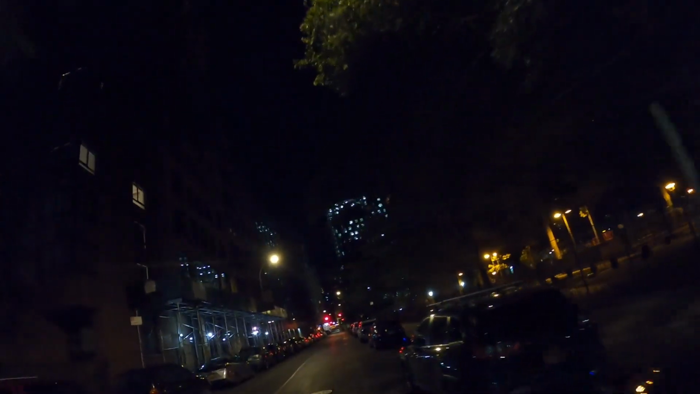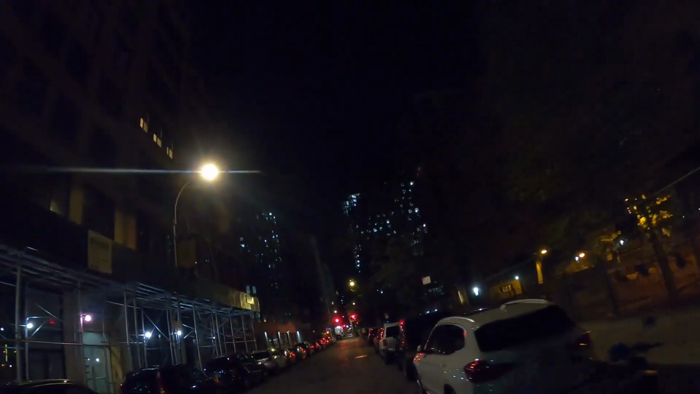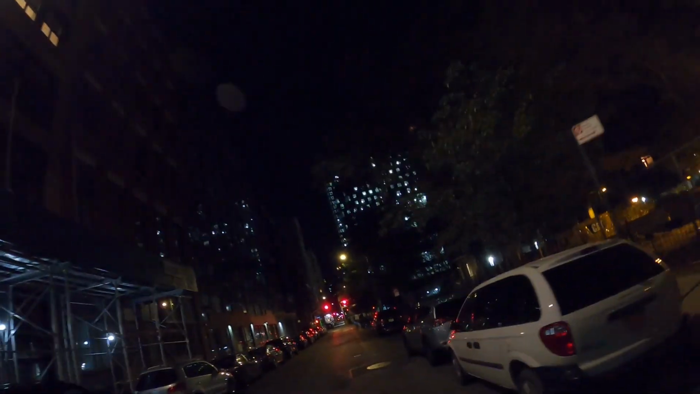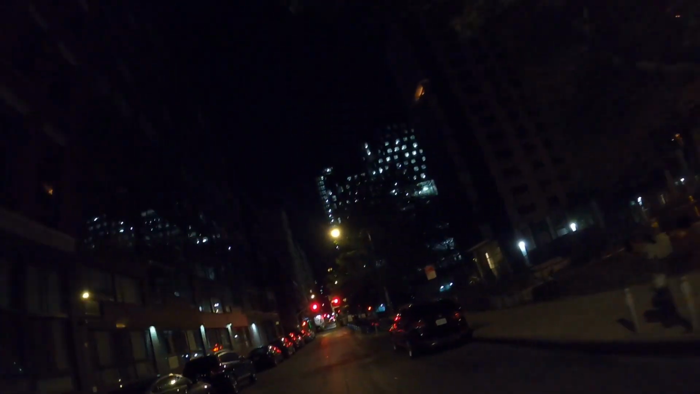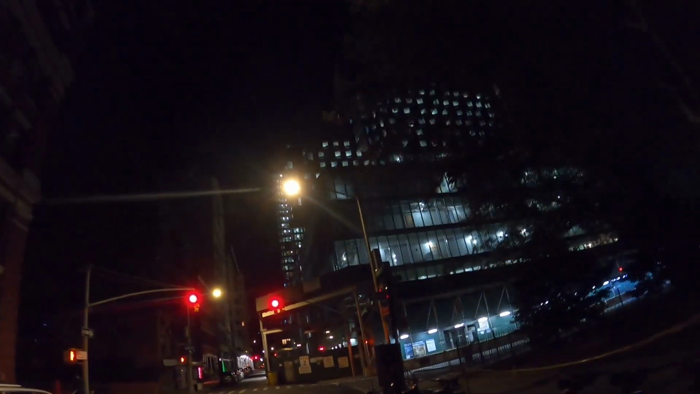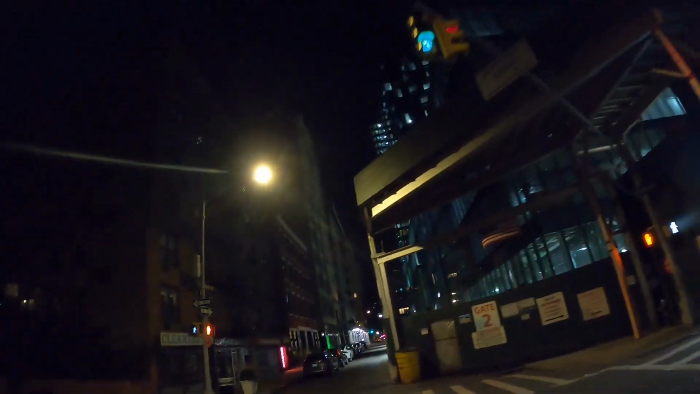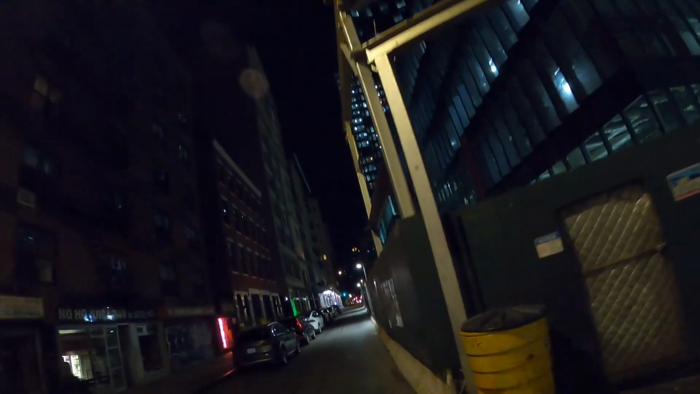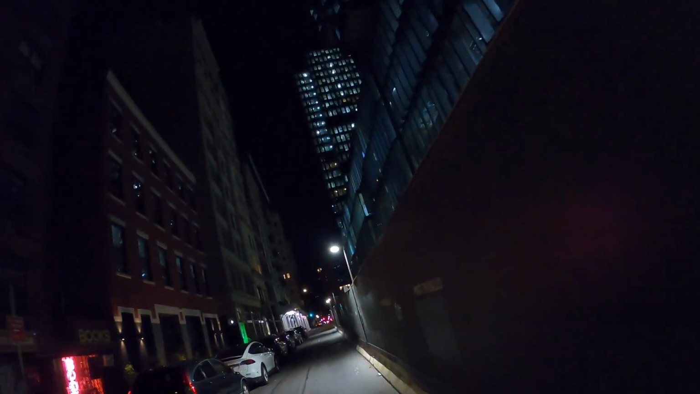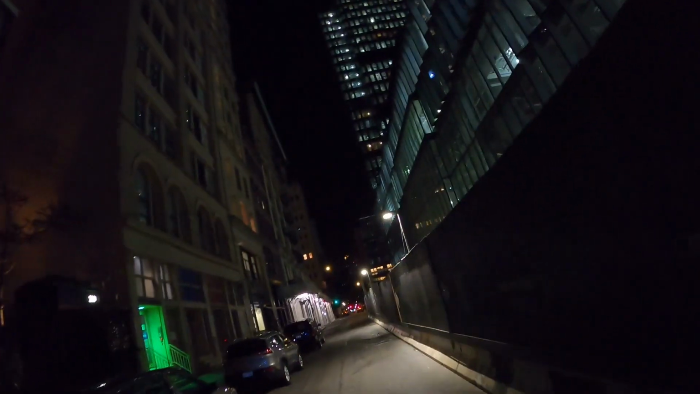There's Houston, where you may see traffic moving down there. On that corner is, I believe, Angelika. Yeah, this is the street for Angelika Theater, and I haven't been there in a while, but it's a nice theater. Not as nice a place as Film Forum. I think I prefer Film Forum, but it is nice. They show independent films and stuff.